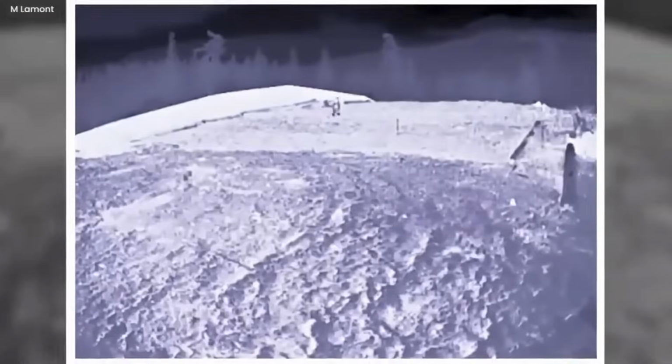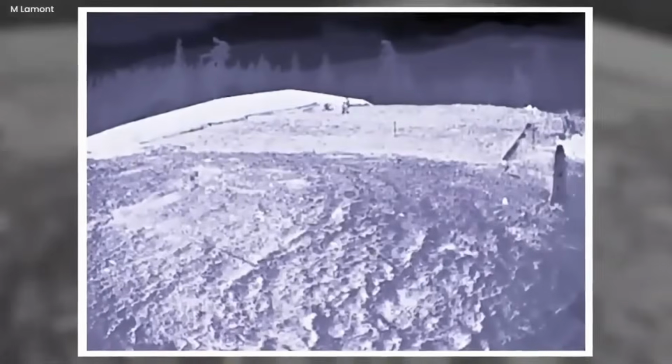At first, it looked like a giant man, an enormous figure strolling on the bridge. But when the camera zoomed in, it got weirder. It wasn't a normal person.